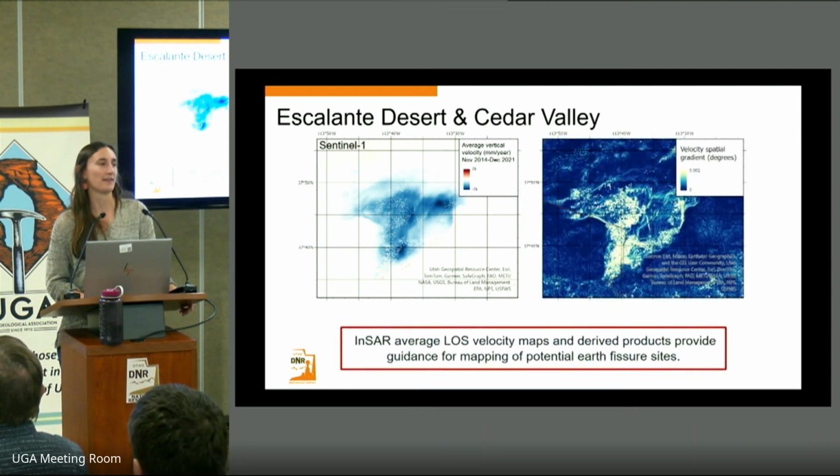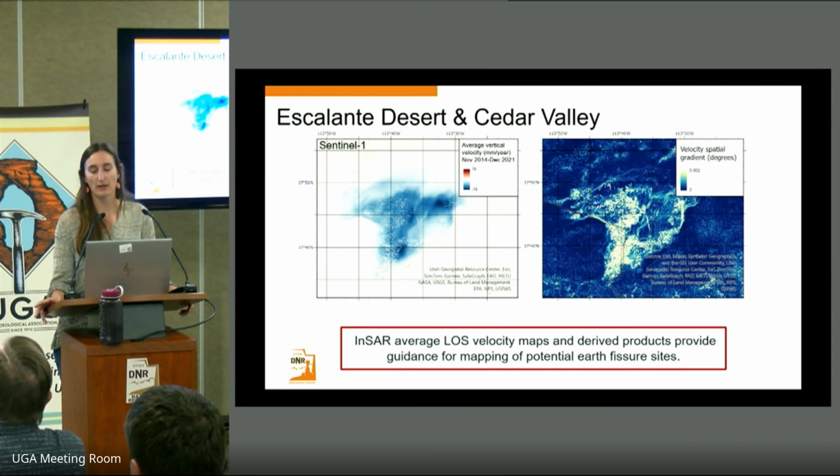In addition to looking at the vertical velocity in these regions, we also want to see if we can help our hazard mappers distinguish where earth fissures may form. In order to do this, we've produced a spatial gradient of the velocity map to see where the rates of displacement may be changing the most over the area of interest. So what we can see here, although there is some noise from regions where we have no data, is that around the edges of that subsiding signal, we have quite high gradients in displacement.